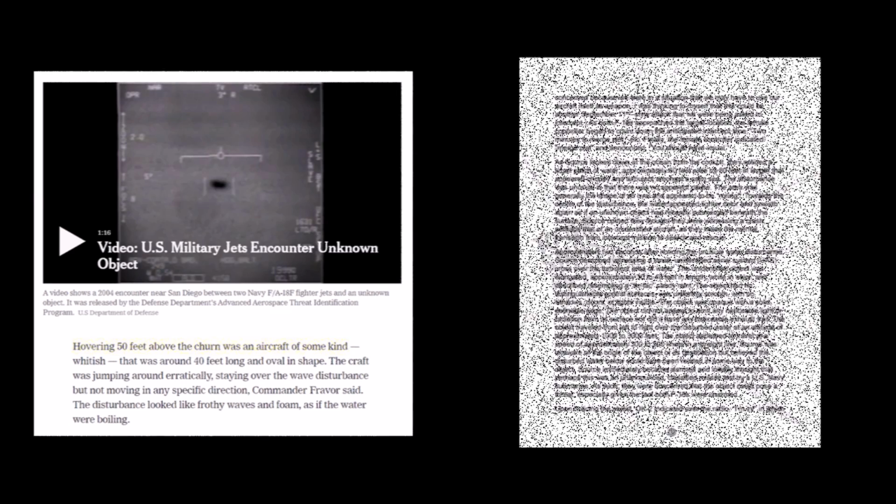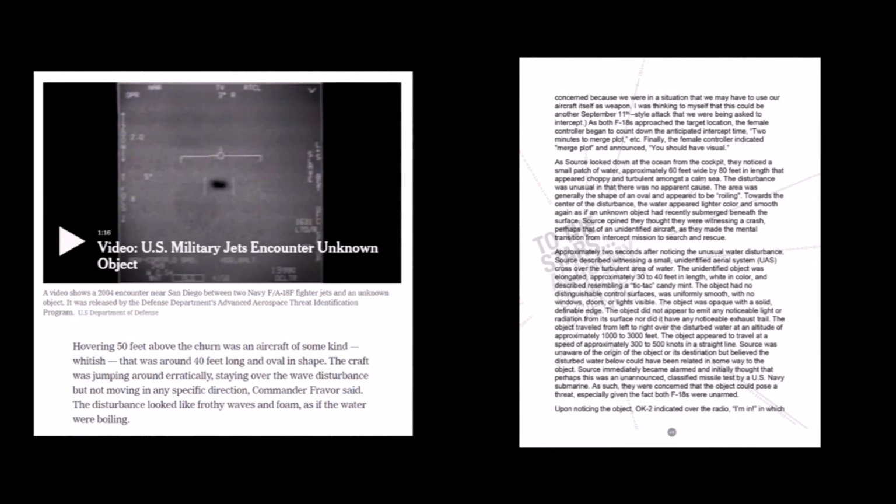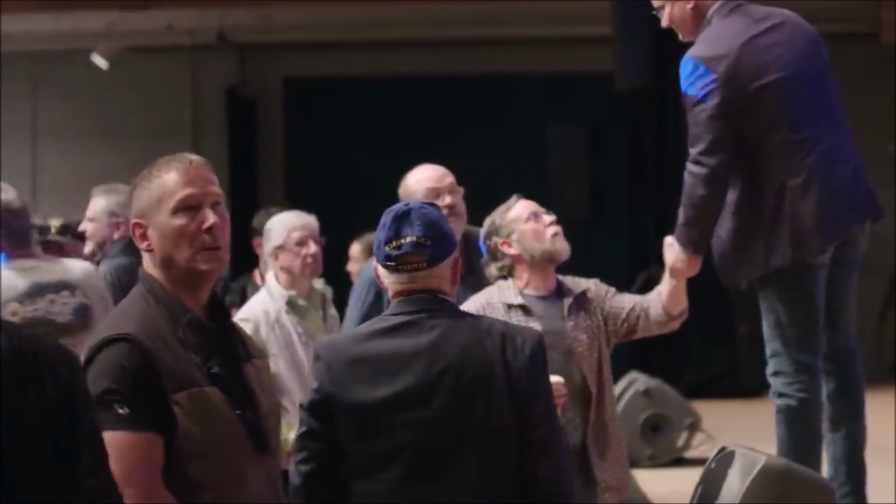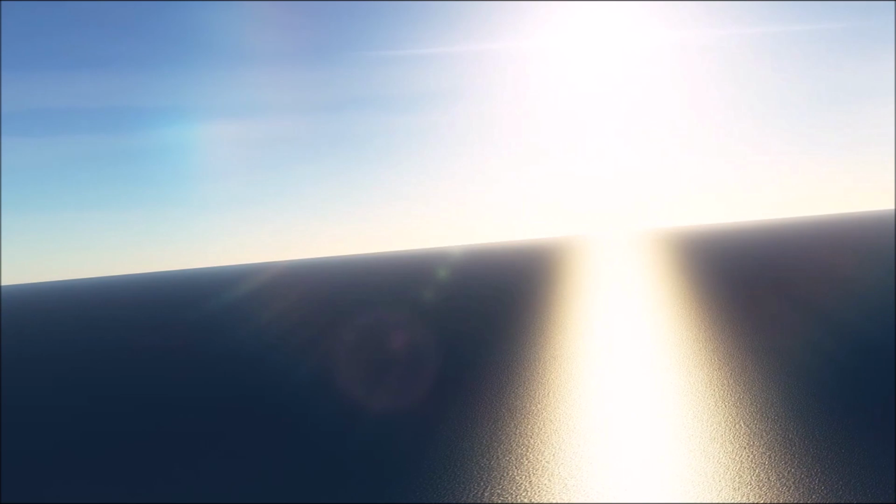Fravor's story has differed from source to source over the years. For example, in an interview to the New York Times, he described the craft as having spotted it hovering 50 feet above the water. In another, earlier report, he claimed that the object was hovering over disturbed water at about 1,000 feet. This isn't to accuse him of being a liar, but he has been telling the same UFO story for over 16 years. Each time the mysterious alien details remain fresh in his mind, while his actual recollection of the event fades further away.